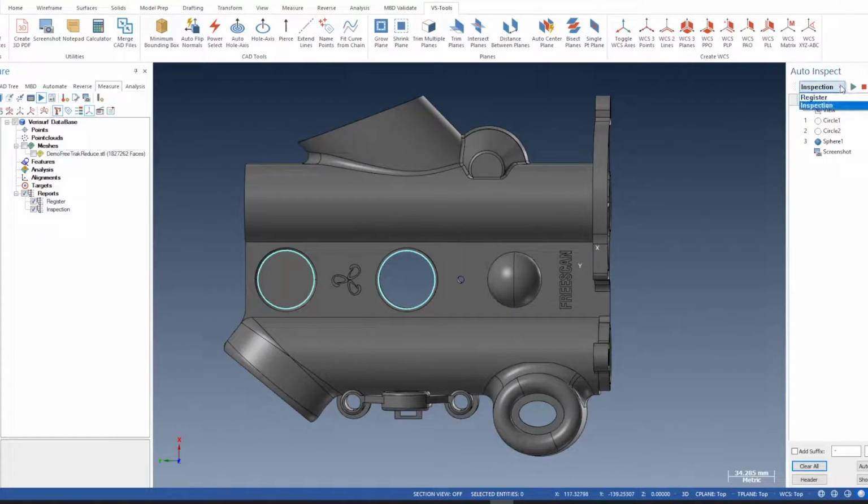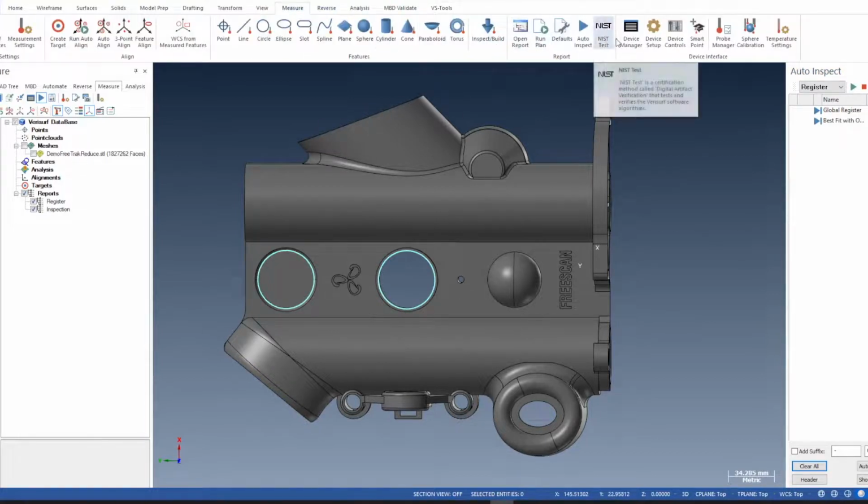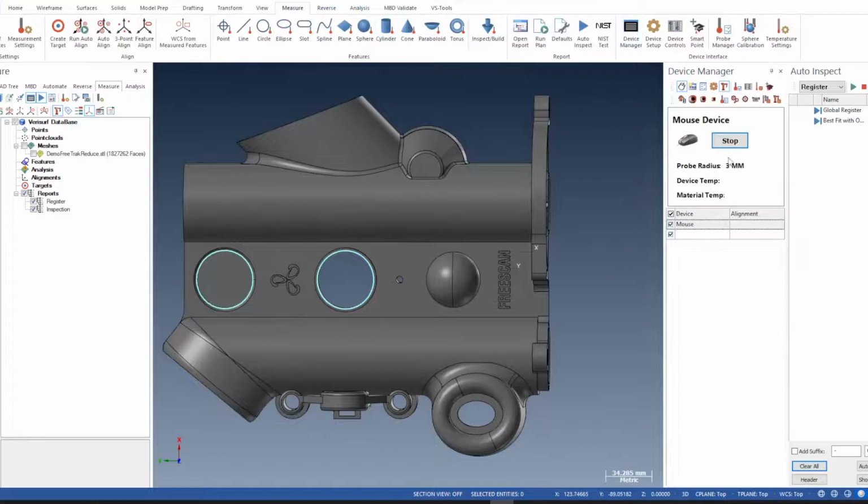So if we change the plan to register and then we run it, you need to run it in mouse mode. So we look at measure, device manager. I've got mouse mode active. You can activate it here. If I close this box, I'm not stopping it, I'm just closing the box.